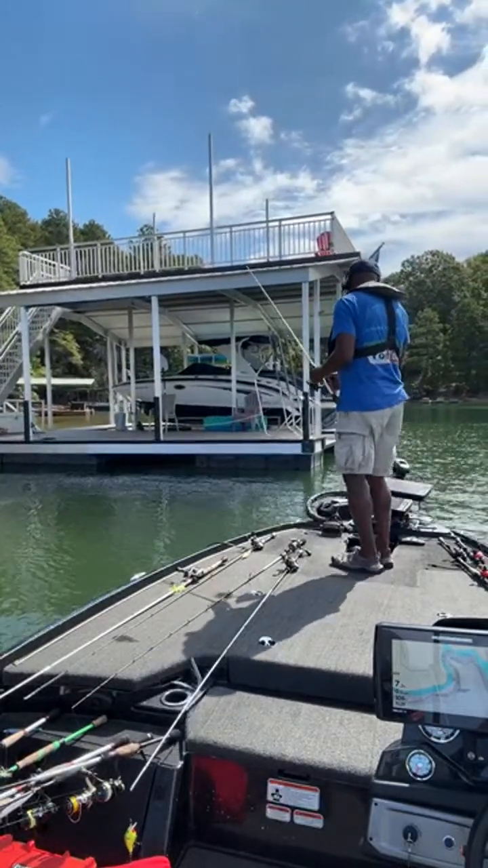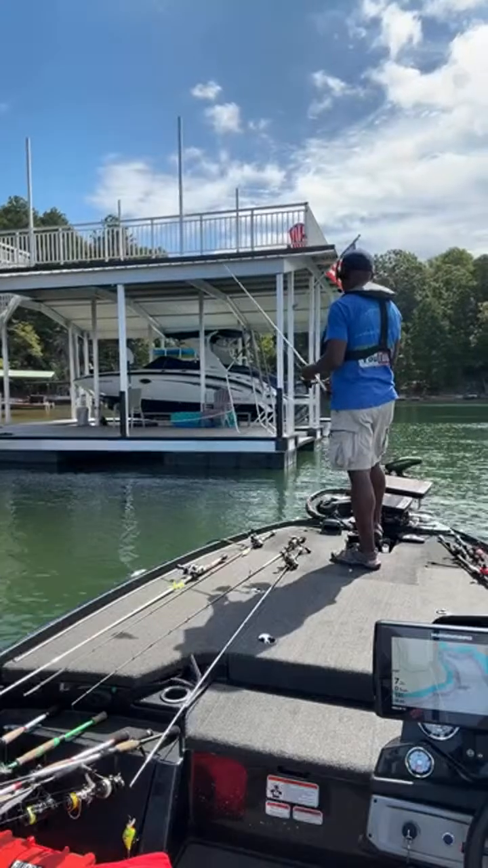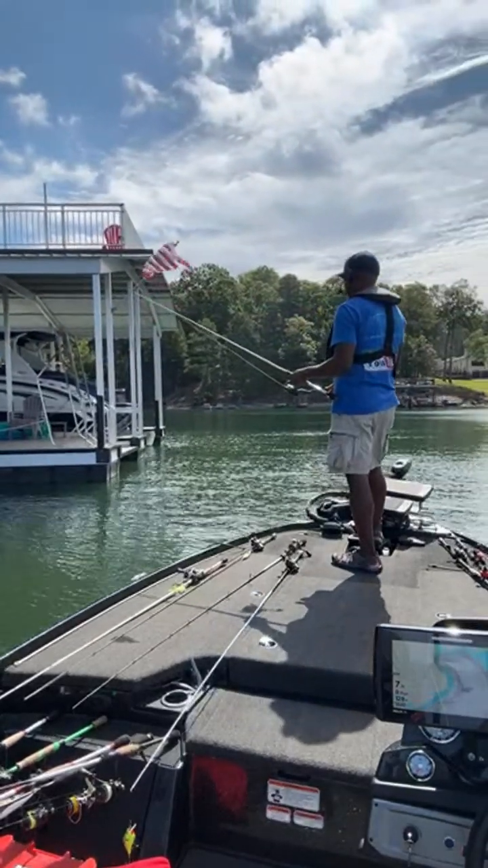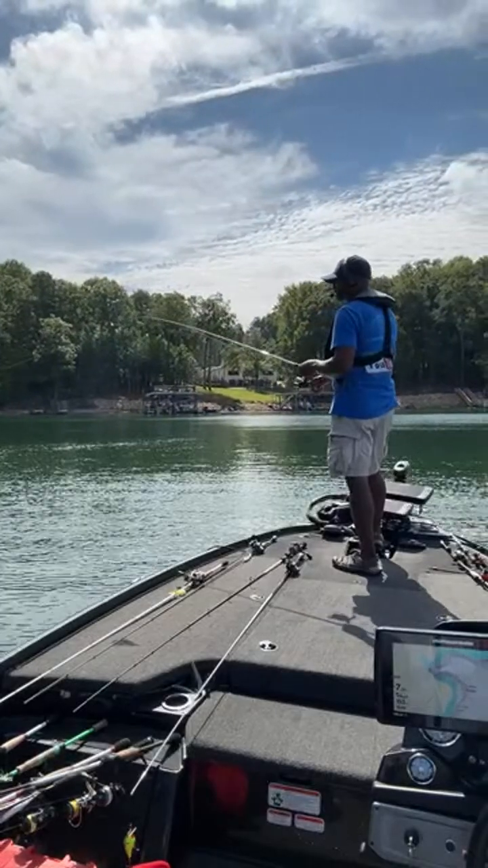All right, so I just kind of let it flutter down and then just pop it a few times, see if there's anything under there. A lot of times if there's active fish under there, they'll go ahead and take it and you'll see that line start moving off. All right, so nothing. But you do want to take the time to get that cast.